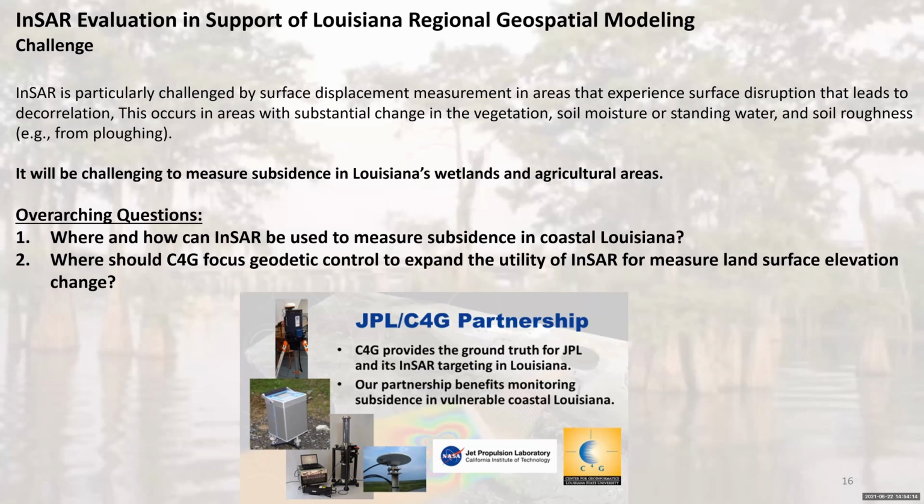And then second, let C4G know where to focus their geodetic control to expand that utility by giving control points. The other thing, which I thought of after listening to the last speaker, is that it also tells you where you need to put instruments in order to measure subsidence, where InSAR is probably not going to be able to work at all. So this is very useful for the work that's being done at LSU.